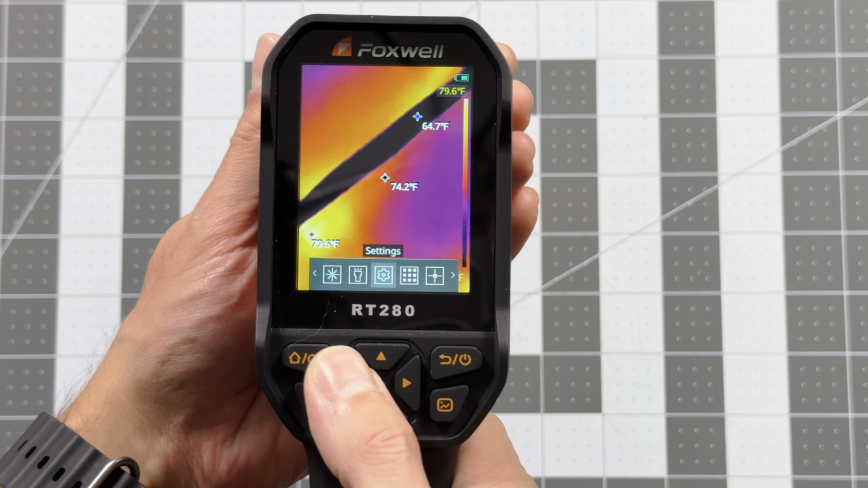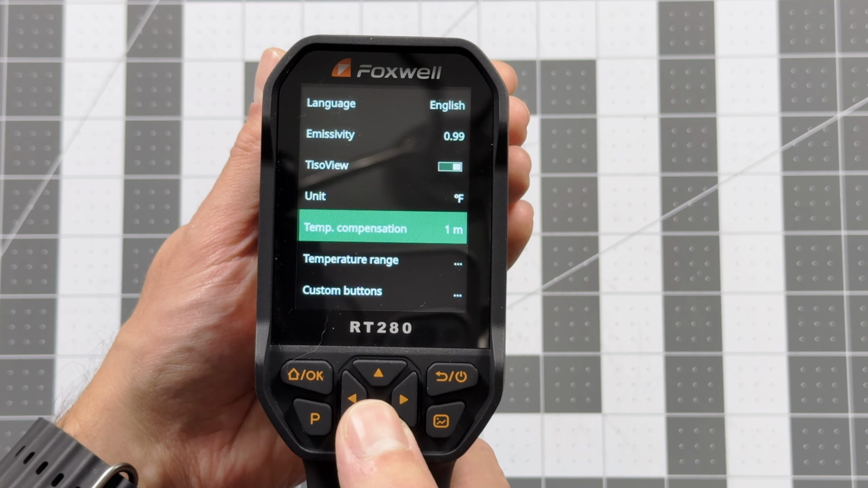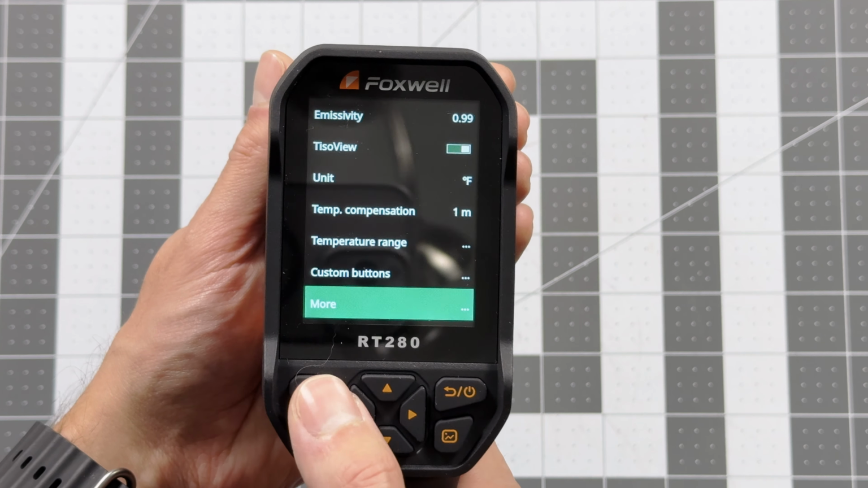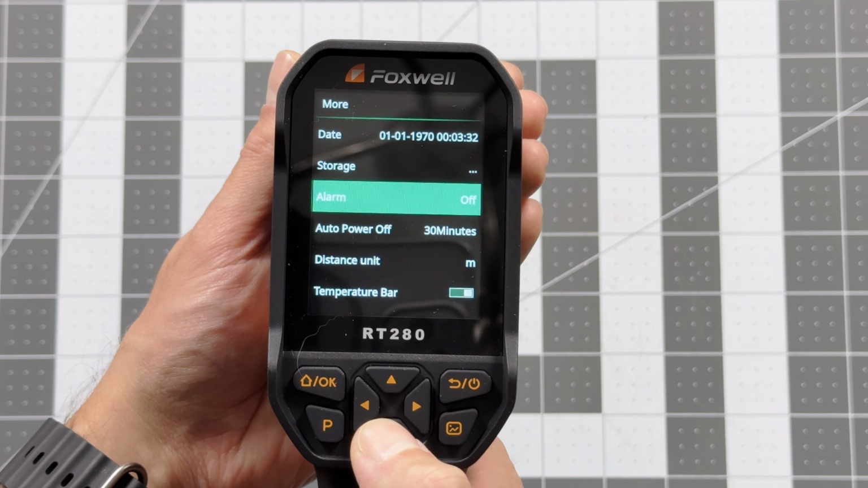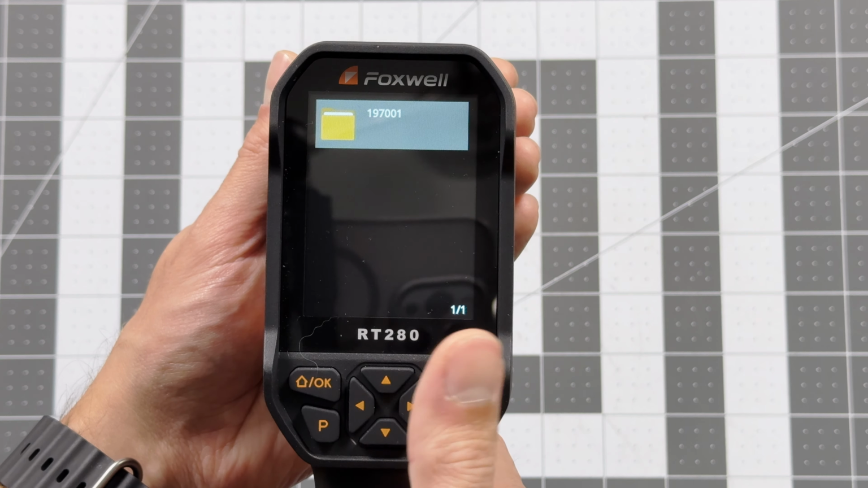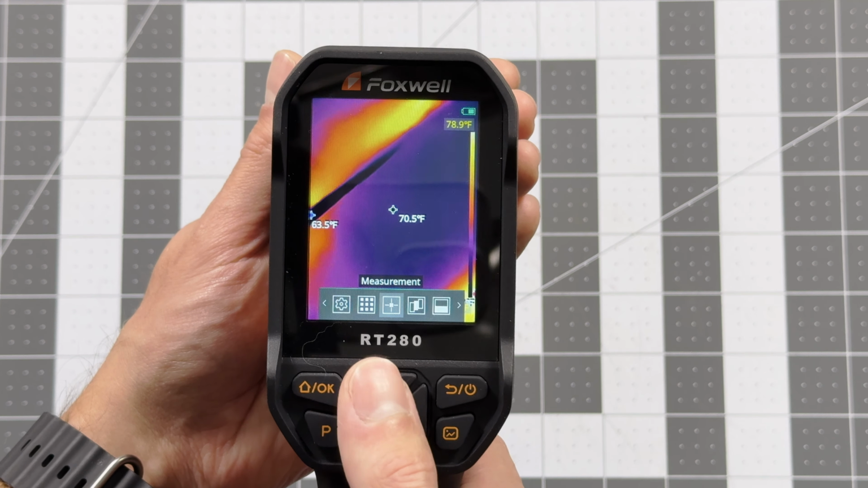Then we have settings. So you can change the language, default emissivity, TISO view, units, temperature compensation for distance, temperature range, and custom buttons. So P button would be custom. Then your time and date, storage, auto power off, alarms, and all that. Then we have the album, which takes us to the pictures we've taken, pictures or videos. And then back to our measurement.